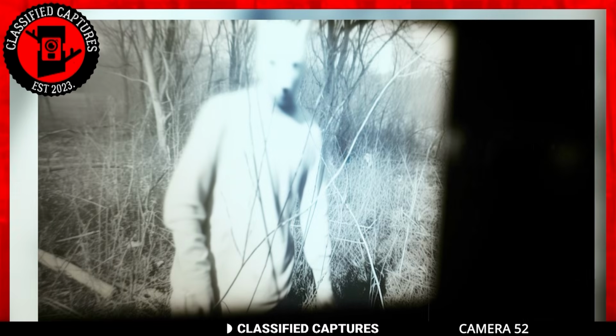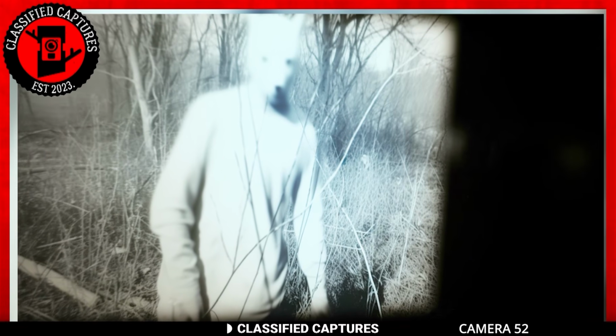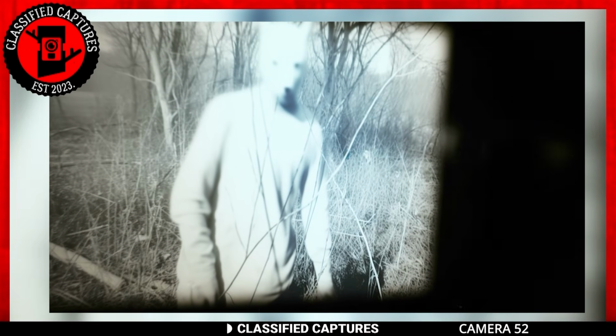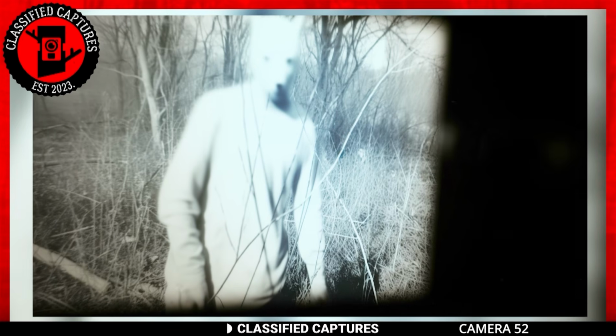An unusual bit of footage. The footage immediately brings to mind Zootopia. Let's watch. A humanoid white rabbit is captured standing directly in front of the camera, donning a white top. Although Zootopia is a work of animation and far from reality, this trail camera image nudges the thought that humanoid animals might be concealed in the shadows.